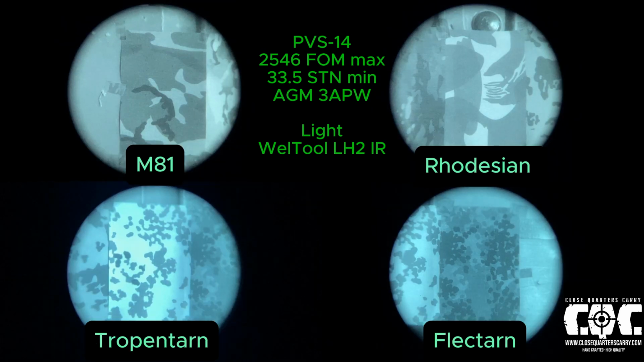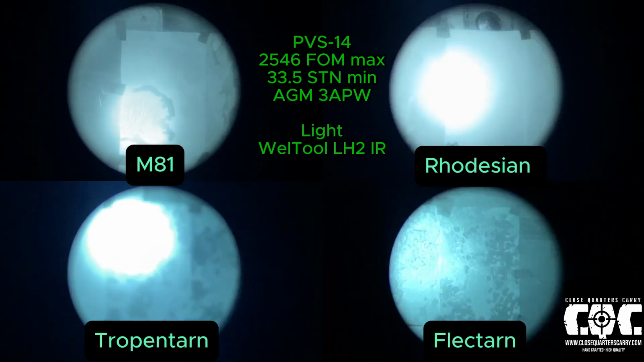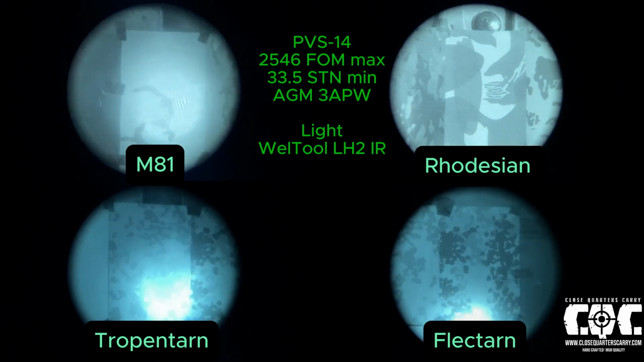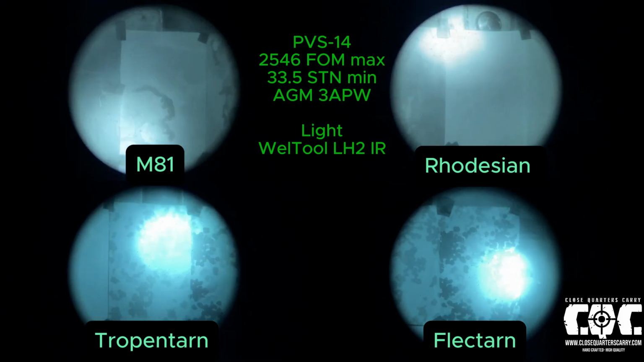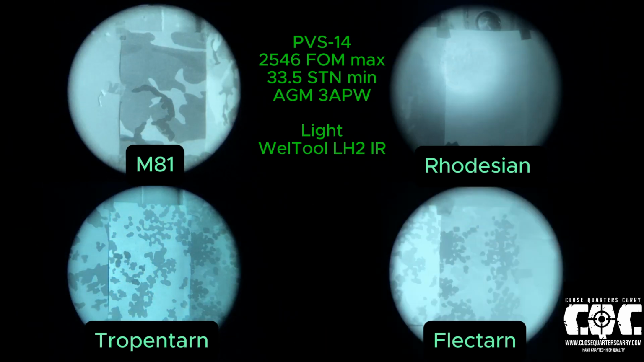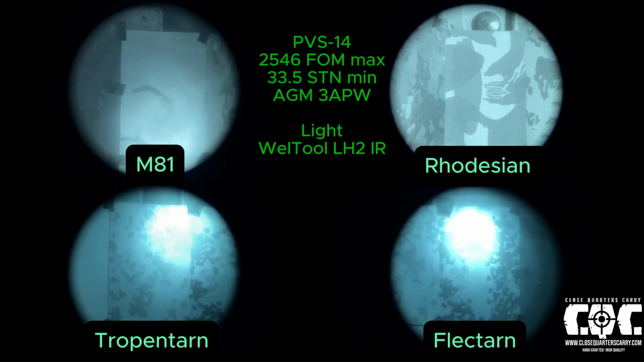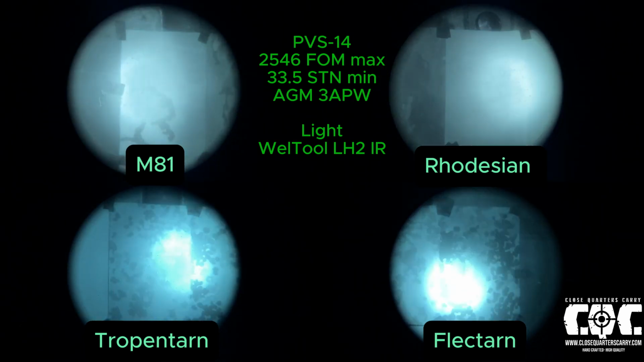Next up, a couple of different options that we have. The M81 is quite possibly one of the most used camouflages in the world, and it performed very well under IR light, still retaining its pattern, as did the Tropentarn and the Flecktarn. Both held up very well under IR light. If there was an option that I was going to choose, Flecktarn would definitely be the way to go.